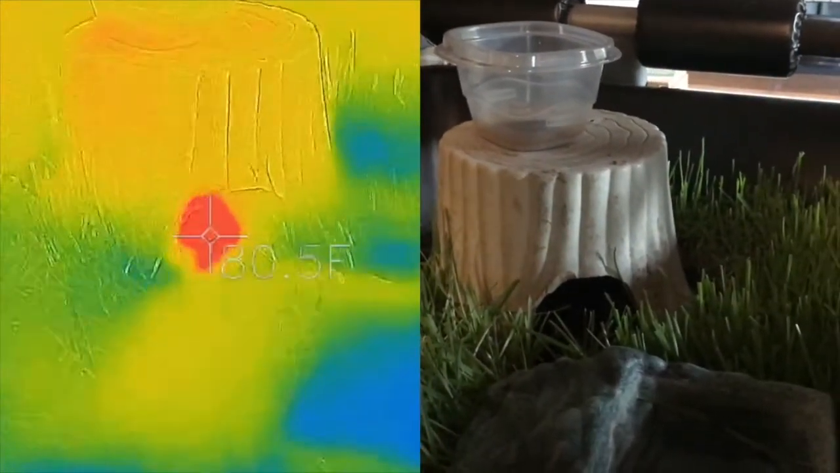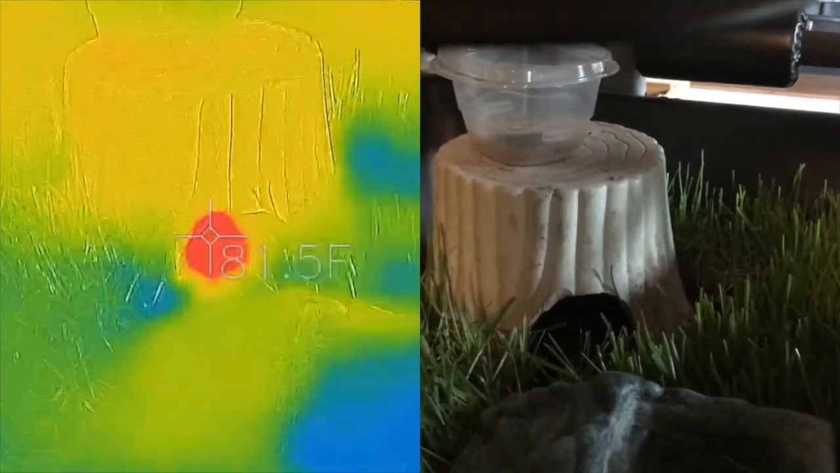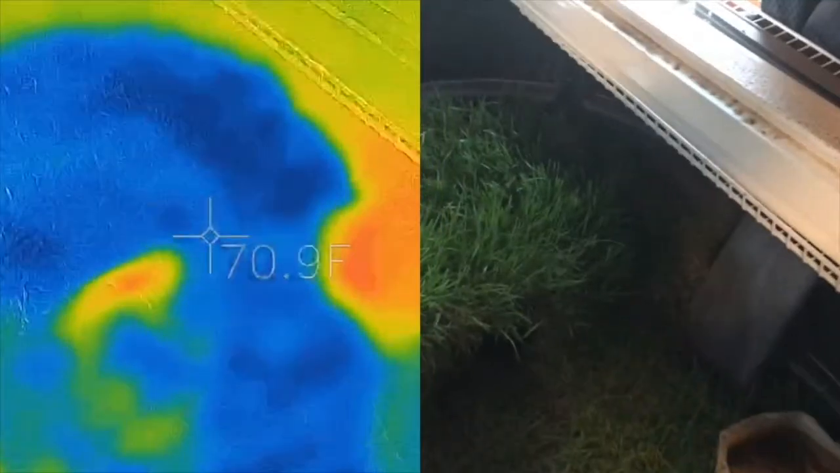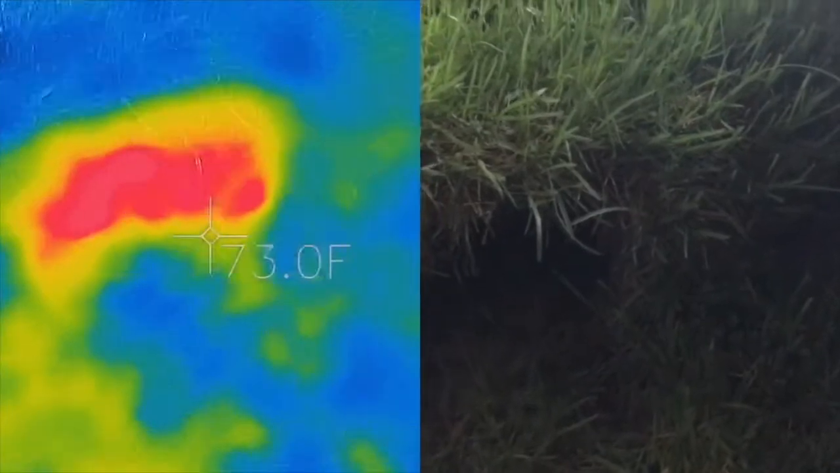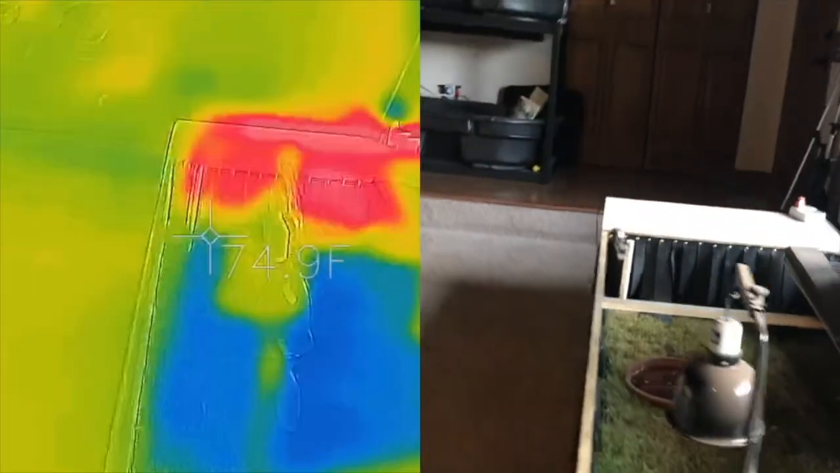And inside of his enclosure, again, low 80s, keeping him nice and comfortable. Moving over here to Harambe's cage, down here in his little hobbit hole that I've made for him. You can see that his temperature in there is upper 70s, and we get closer to get a better reading. You can see, yep, a couple spots in the 80s.